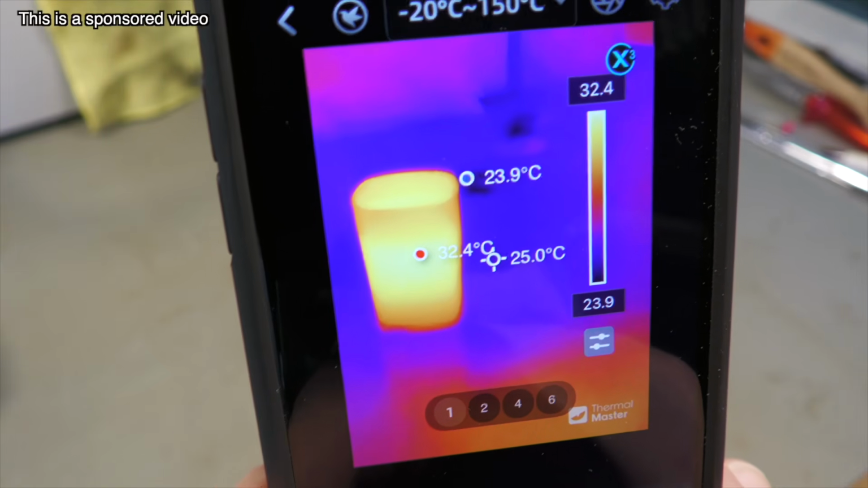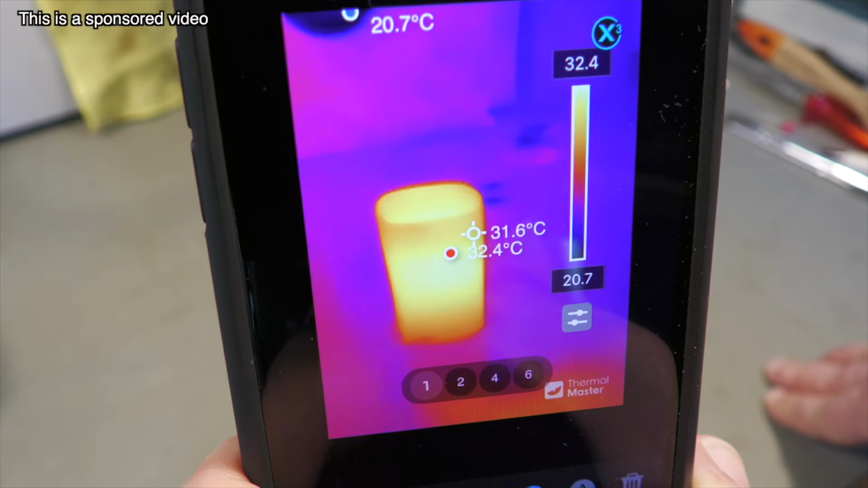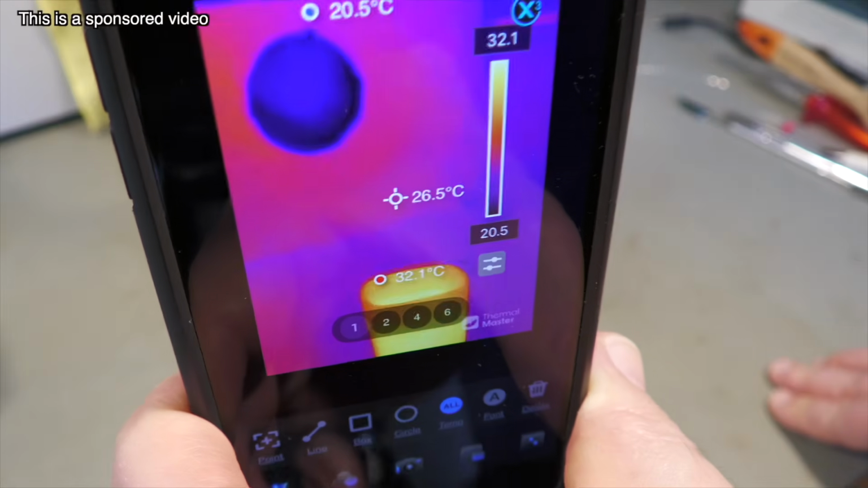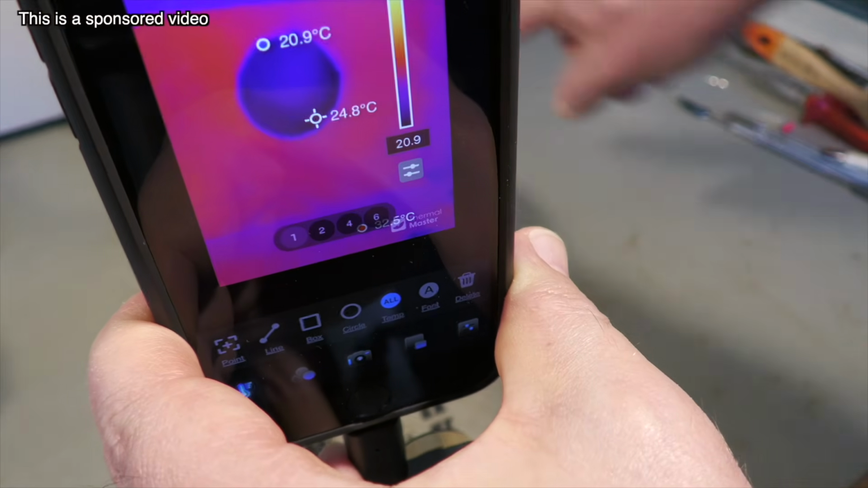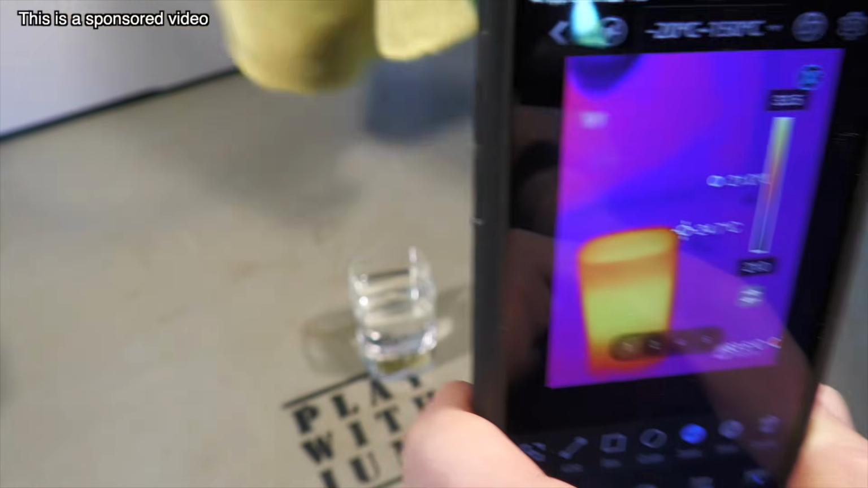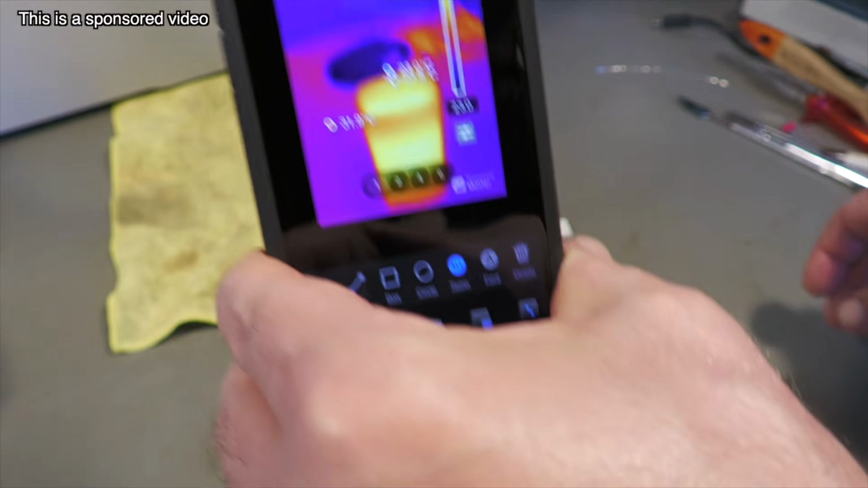And another question was, when I reviewed another camera, if you can see wet spots in a building or somewhere with a thermal camera. Yes, look at this. That blue circle there is actually a towel with a wet spot. I dripped some water on it.